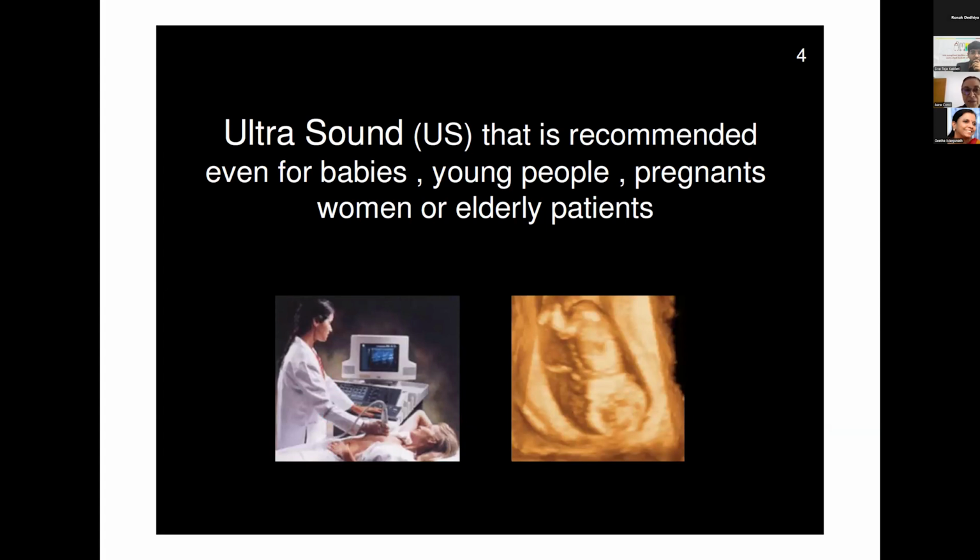Another very important type of imaging is ultrasound. The first talk of today also mentioned the importance of ultrasound for the breast and for any part of the body. Ultrasound is a different kind of imaging.